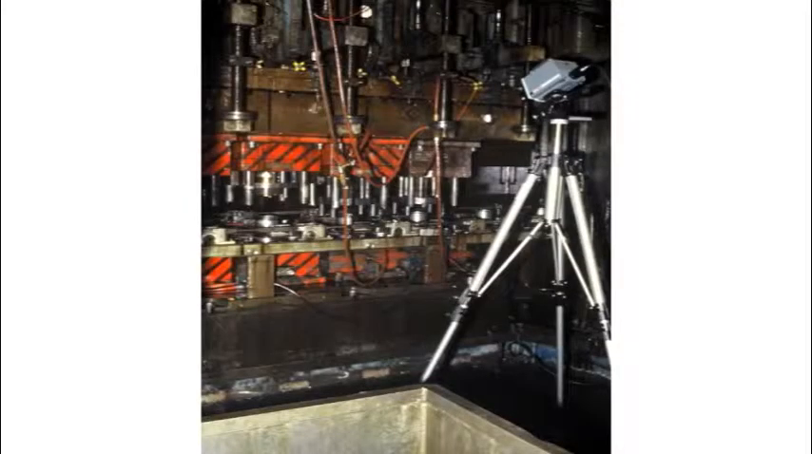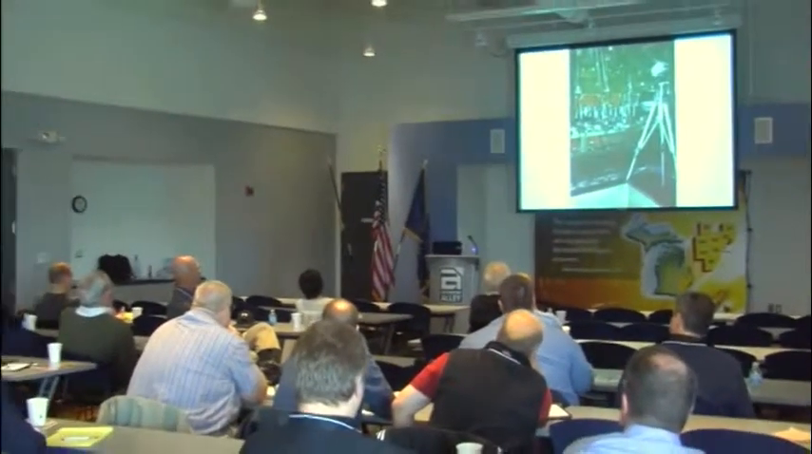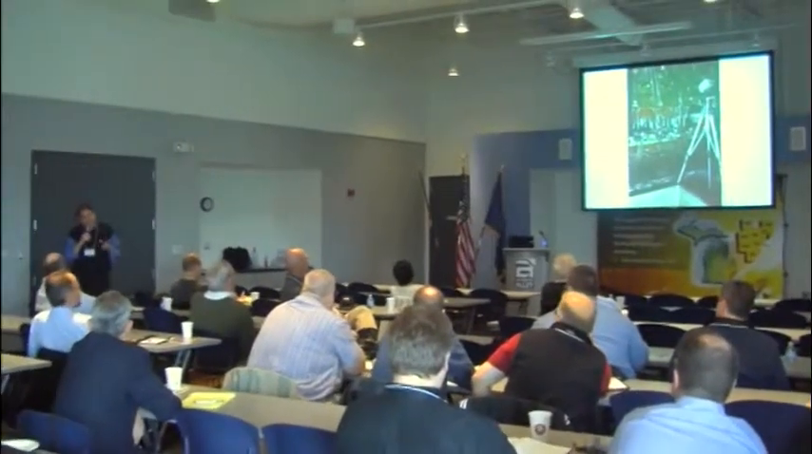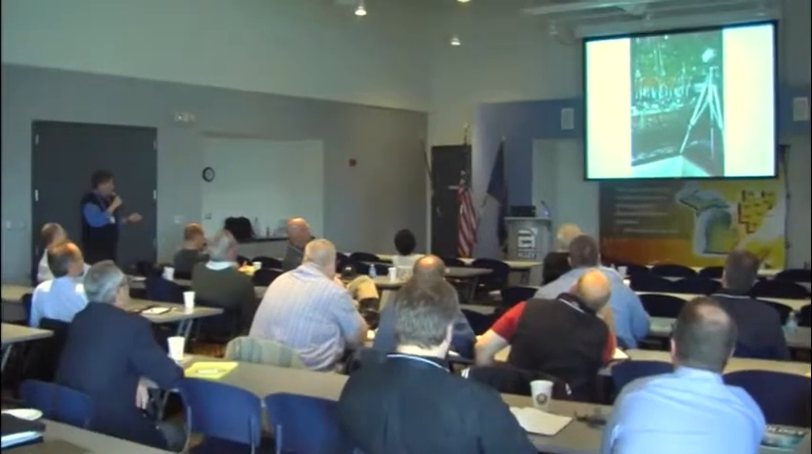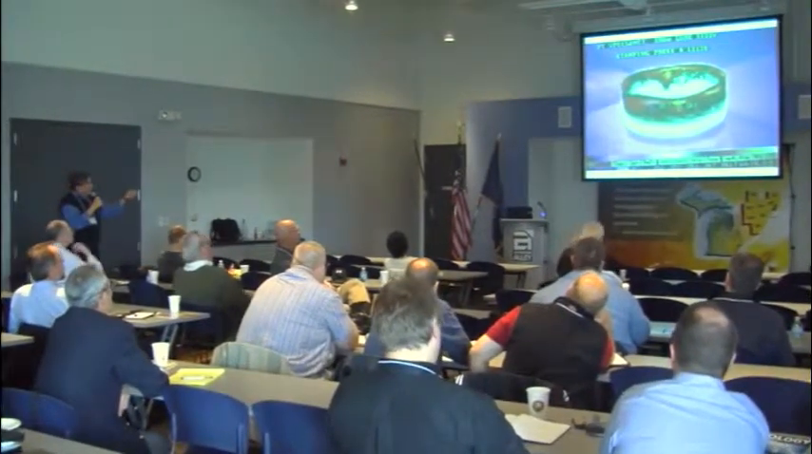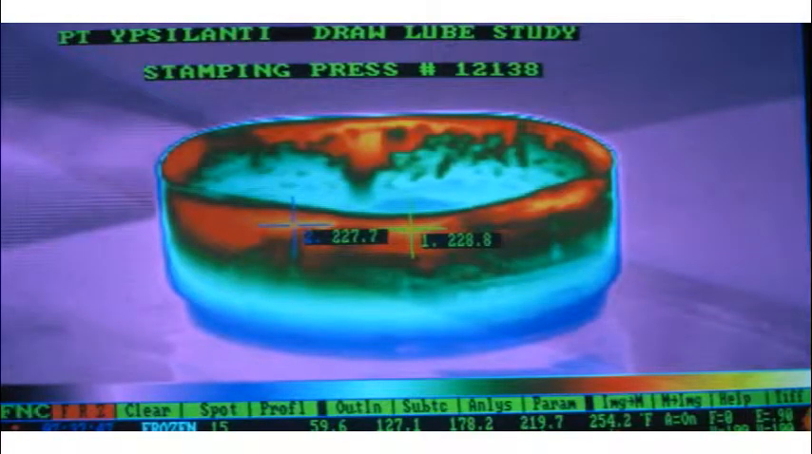What's that oil have to meet spec-wise? So I set up, I'm looking at all the different die draws that they're doing, getting a temperature during the draw process. A nicely thick coated oil shiny surface becomes a fairly good emitter, and we can make a measurement on that. You can see now the draw die was thicker at the top here and then flowing down, thinning out. But we're able to get a temperature reading off of that thicker oil coating.